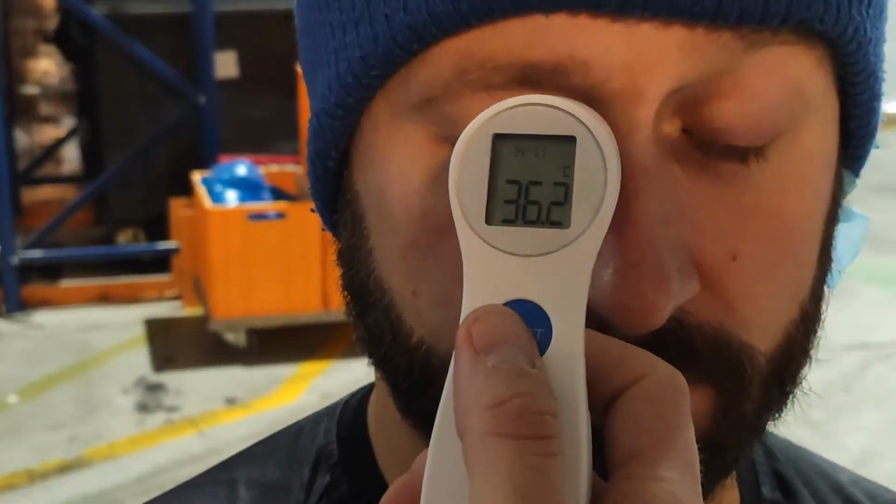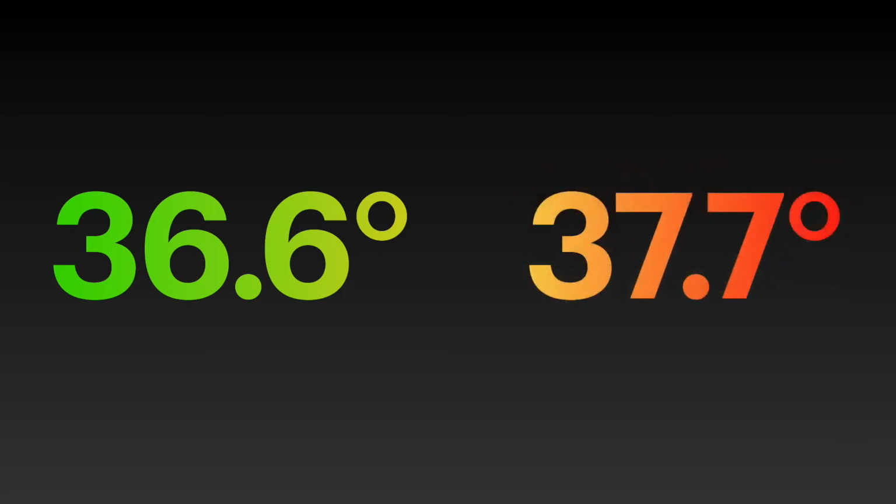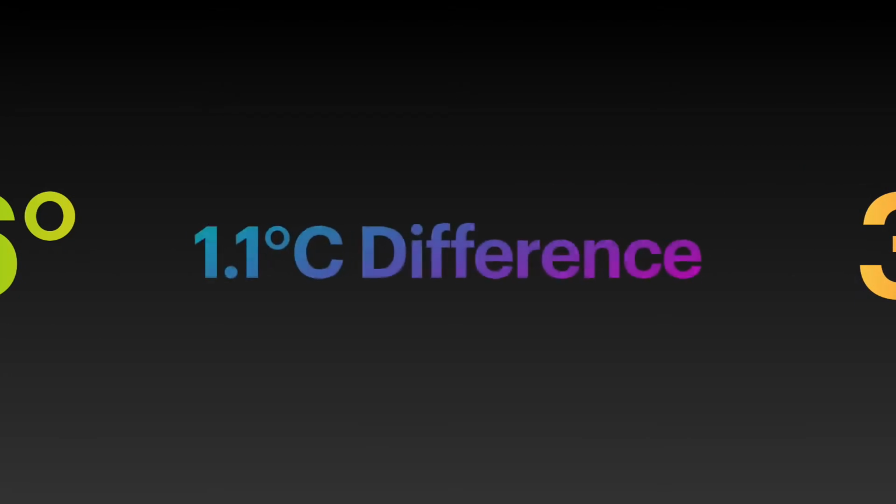And Dahua camera was right. It's not a big deal if their camera shows 35.1 and reality is 36.2. But what if their camera shows 36.6, but the person's temperature is 37.7?